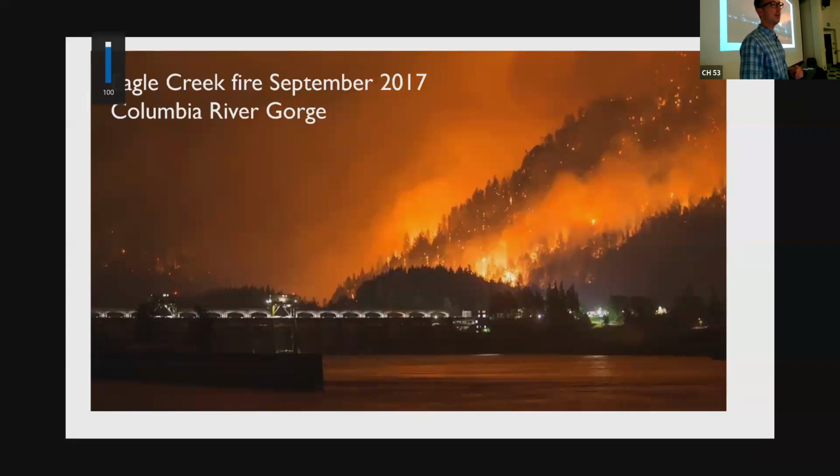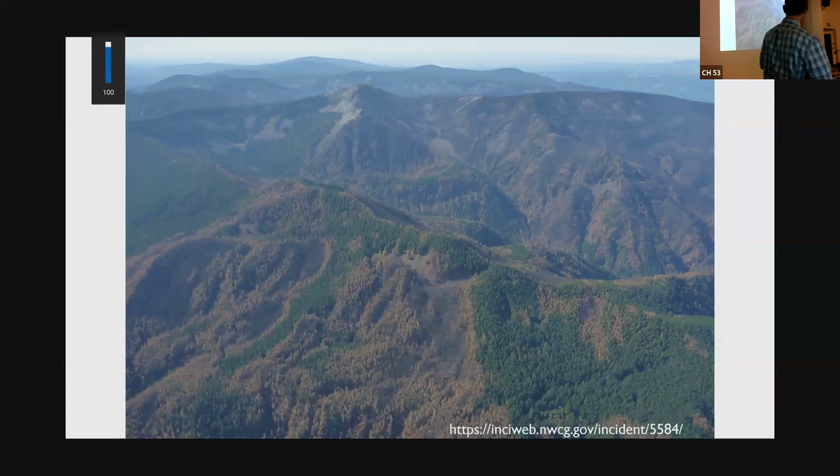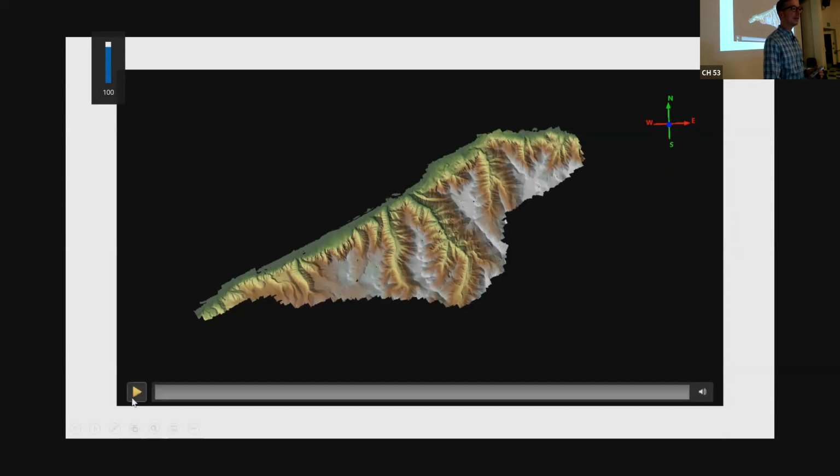Another defining moment for Portlanders, I can imagine, looking across to your east. So this is what that area now looks like, or did look like that following summer, where you can see little patches of green interrupted by broadly burned areas in the gorge on the Oregon side of the gorge. And what I want to do is show you the things that you might not have noticed about the landscape that are revealed by lidar.